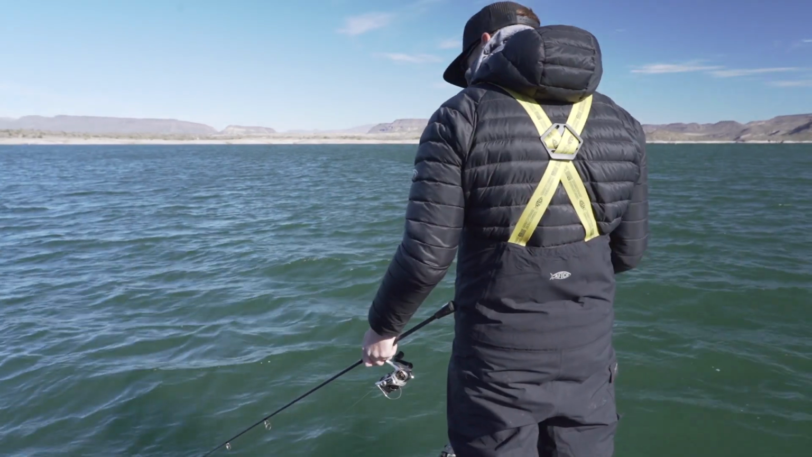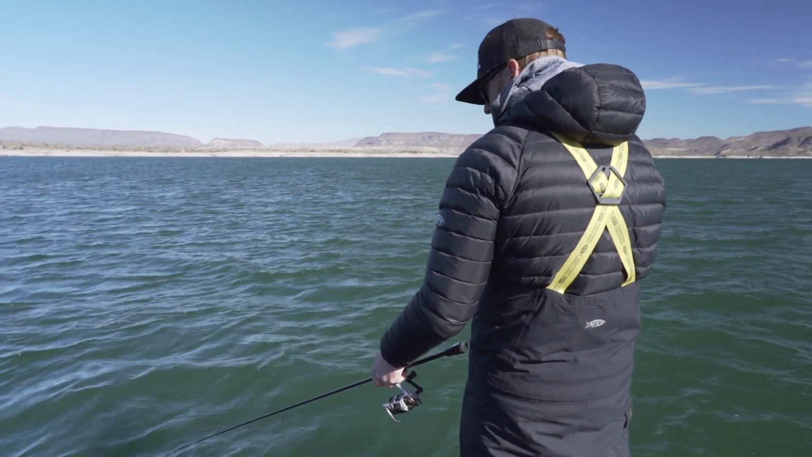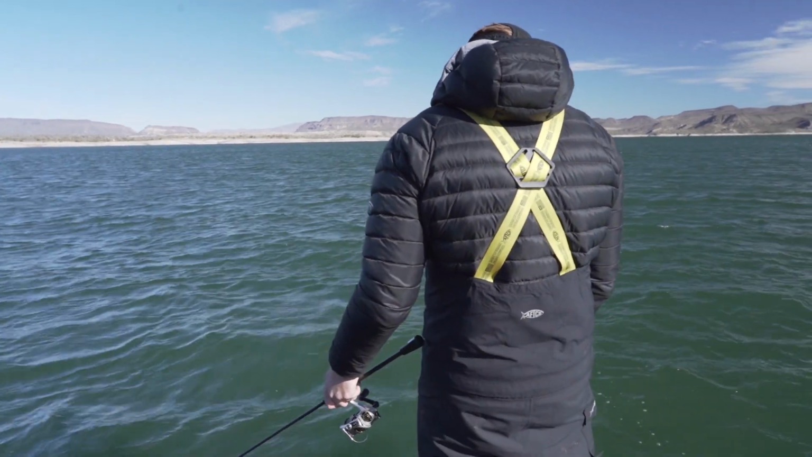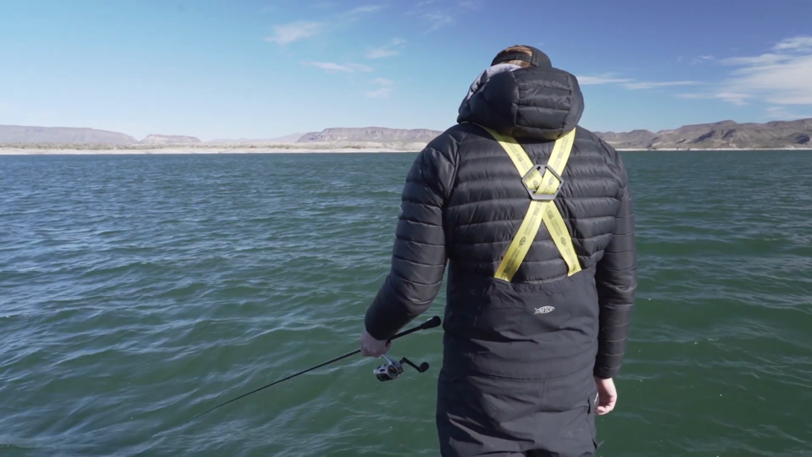The beauty of knowing that you're around fish is you can leave your bait in the water. I'm not sitting here wondering, oh, maybe I need to cast over there or over there. I know right now that there's a fish looking at it, and I can leave it down there and soak it until he actually bites it.